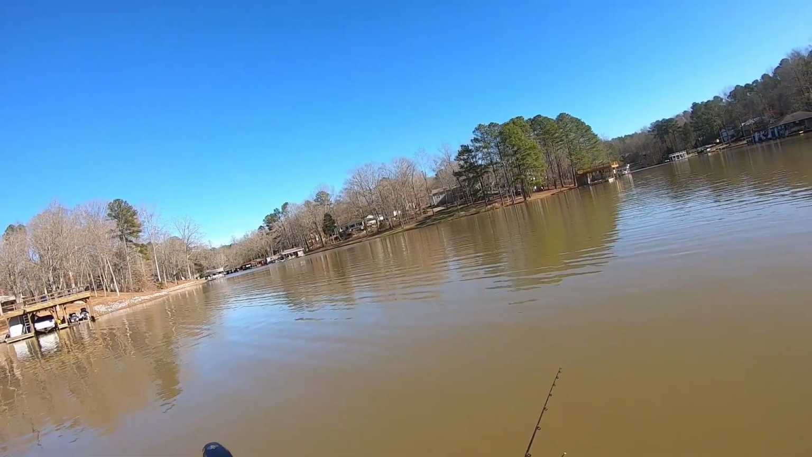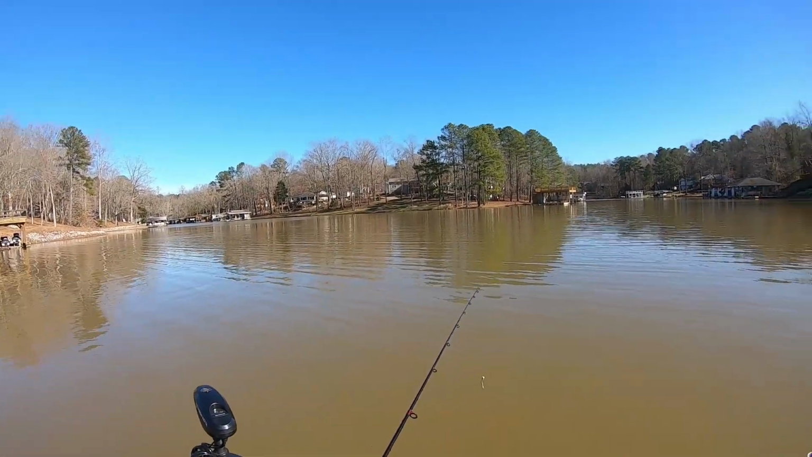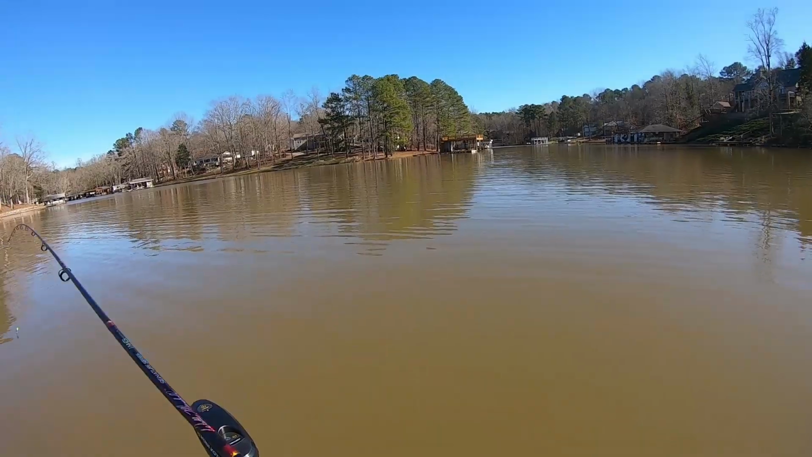Guys, those are nice crappie. I'll take those any day. All right, I'm gonna try to run this other one down. He's going this way. That's where he's heading. He's moving a good bit too, and that's what I gotta do too. I gotta run them down.